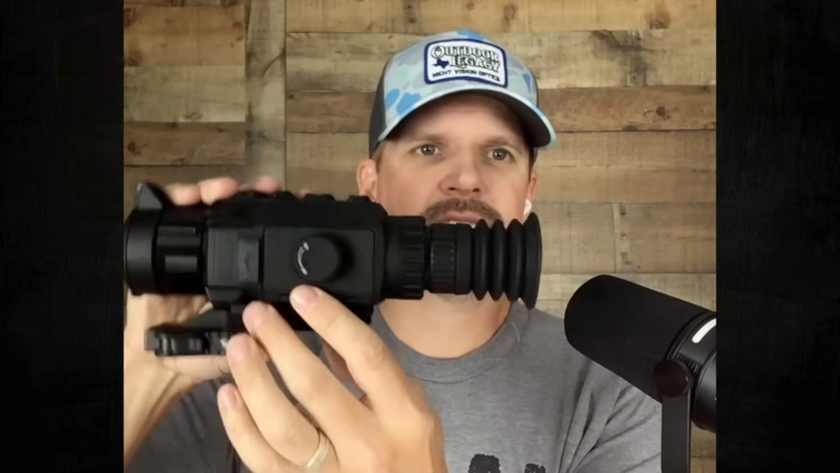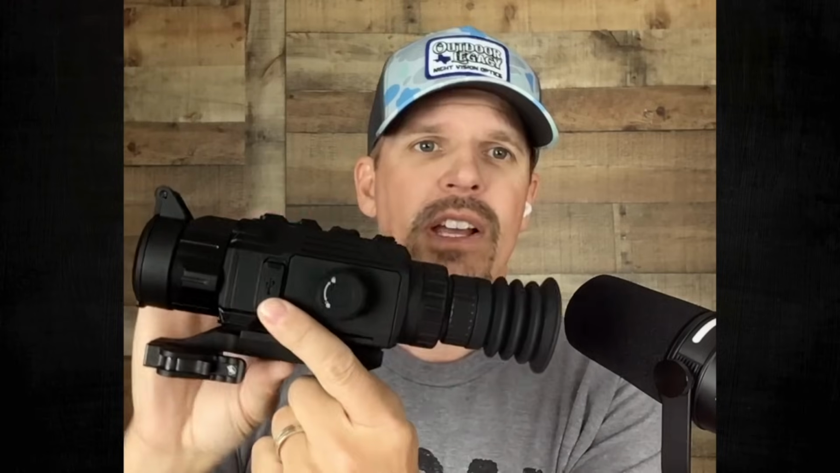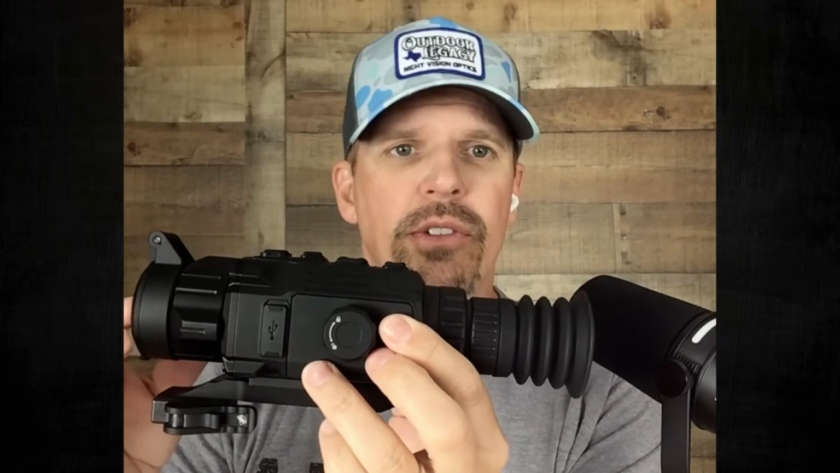So that is the battery compartment housing. Right here you will see USB. That's a USB-C port. That way you can either run it off of an external battery pack if for some reason you needed to or ran your batteries out, or you can charge the batteries that way as well if you don't want to take them out and use the cradle charger.